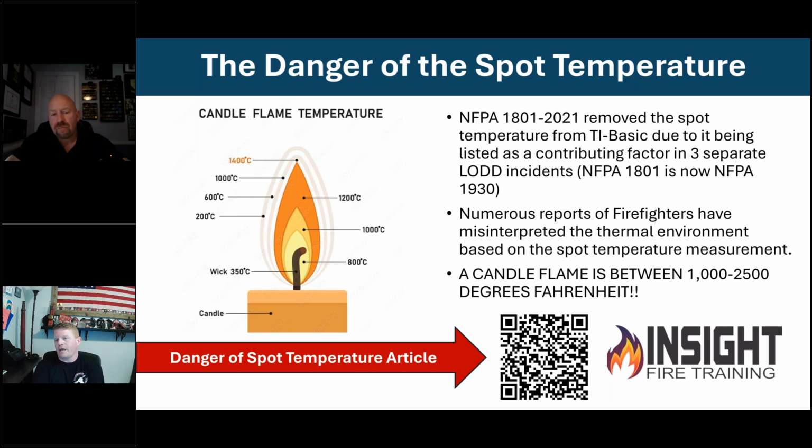There's a lot of information that we need to gather. We can't just run this like we have every other fire, because what we need to learn, what we need to see, what we need to take in as our size up and our understanding of the fires is drastically different.